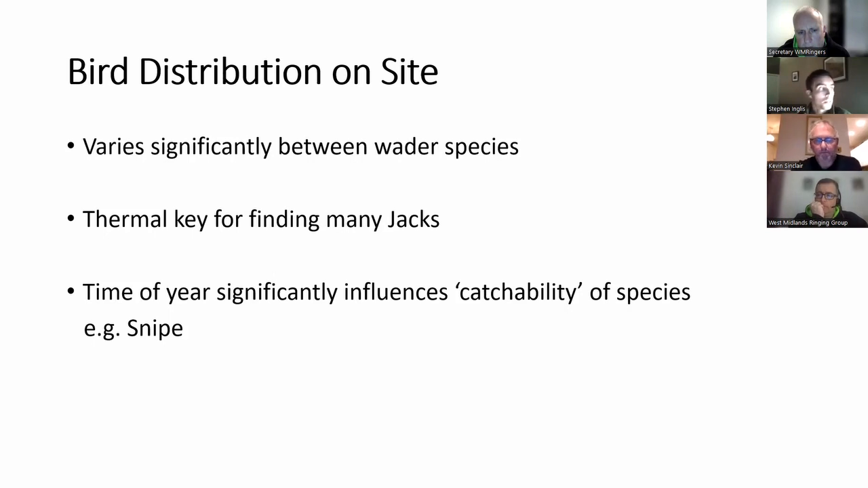But since we've had the thermal, that has made a big difference in having the confidence that we're at least finding all the birds, even if we're not catching them all. That helps with the survey element, because it gives us a much better reflection of what numbers are passing through and where the birds are.